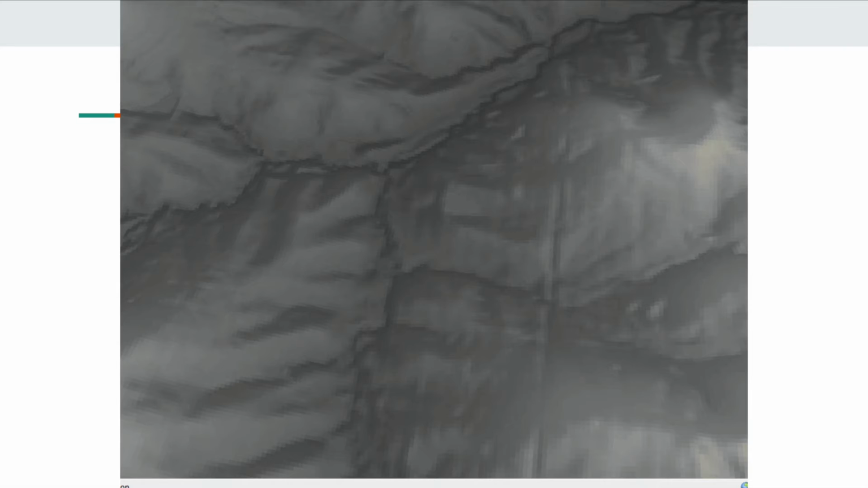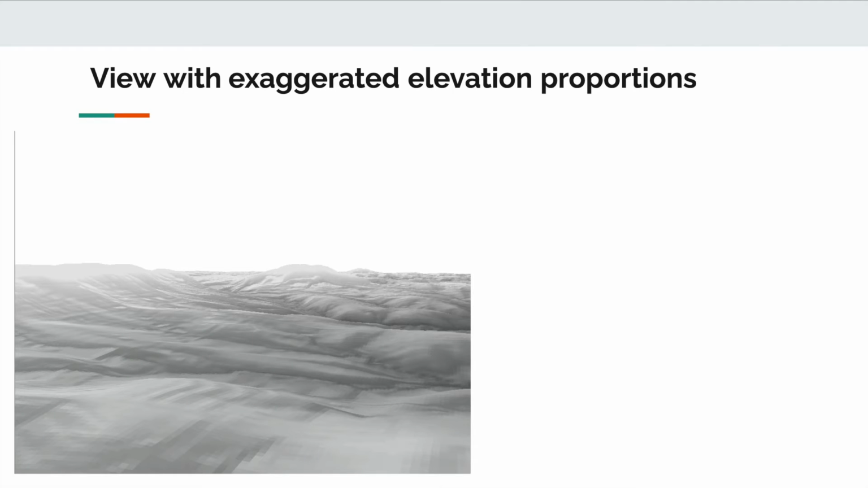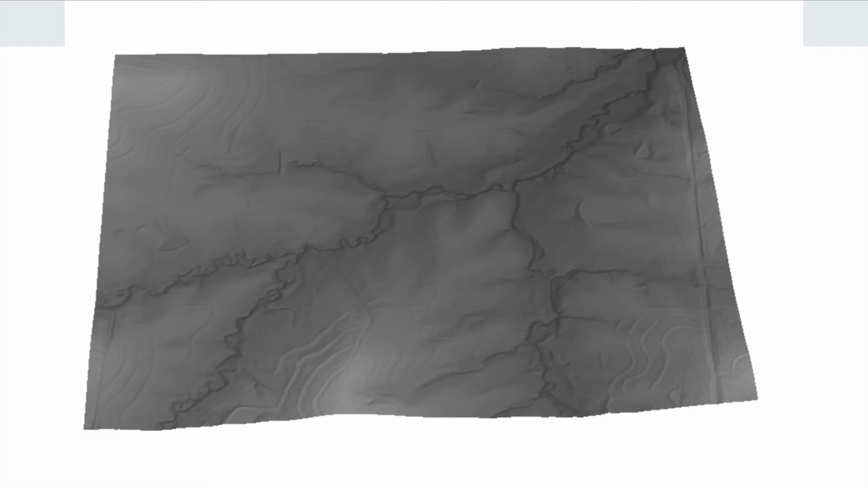Then you can kind of see the road in the LiDAR data and the creeks and some of the elevation changes. With this view, it's about 4 times exaggerated what the actual elevation changes are, but you can definitely see it's not flat. And I think that would be pretty neat for a drift track to have some elevation changes.